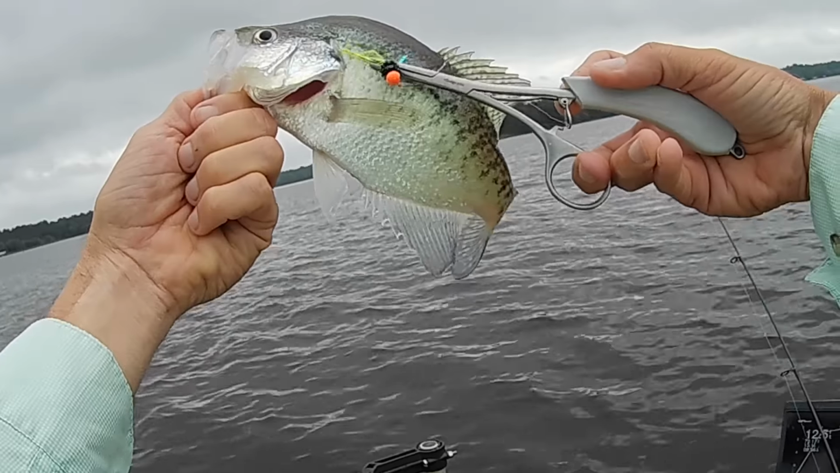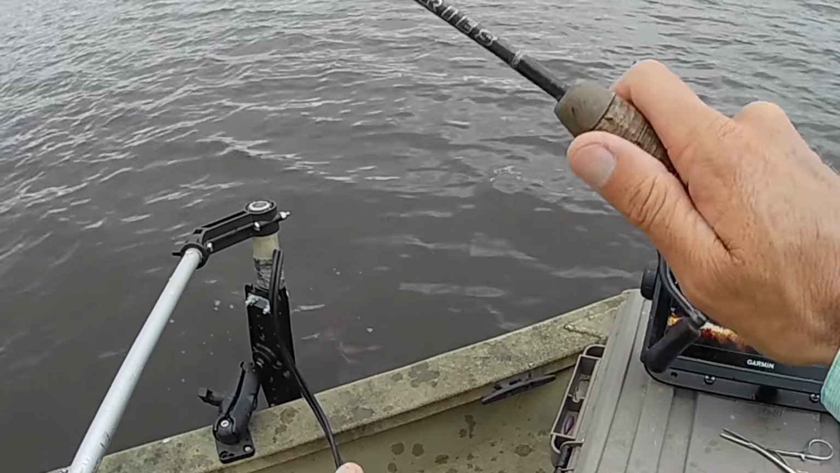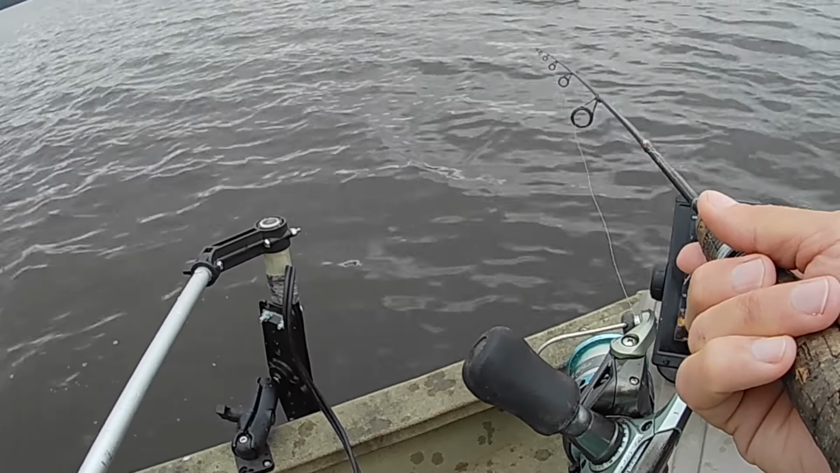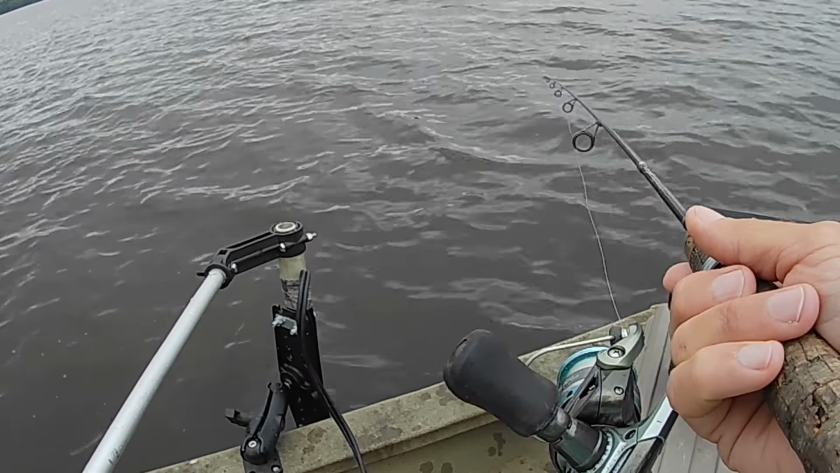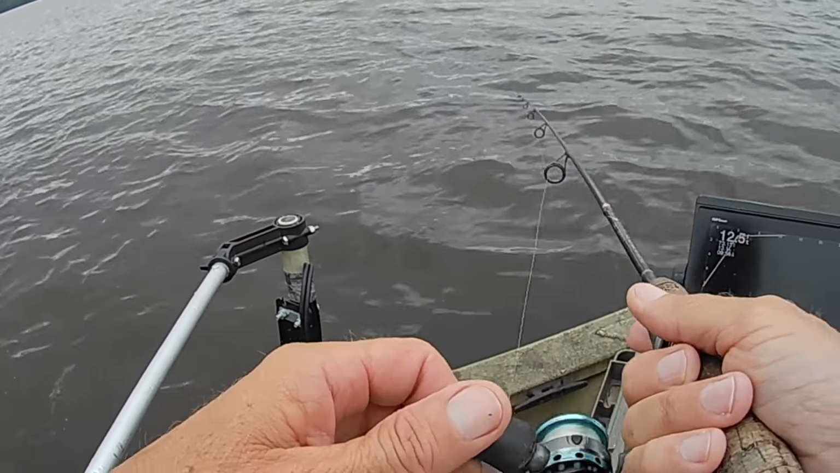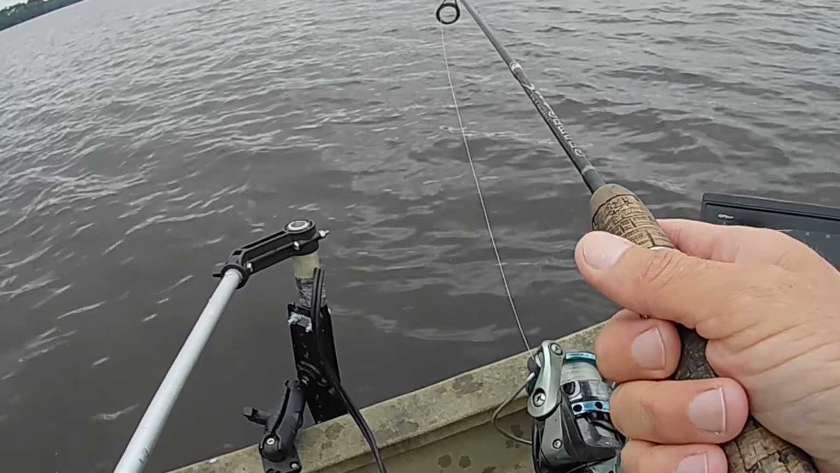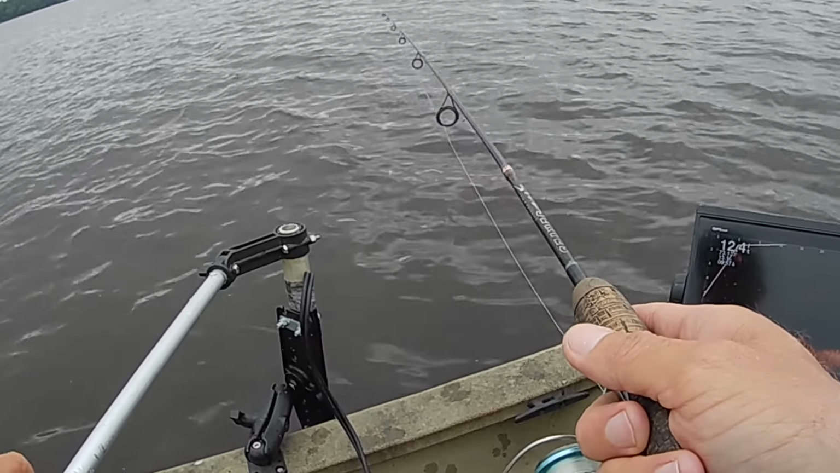Man, that's a good looking jig and a good looking fish. I'll give it one more cast or so, and then I'll probably move on. It's not a big deal to me if I catch a bunch. I'm just looking for new places. So when I'm searching for new spots, it doesn't really matter if I catch a lot of them off of it or not.